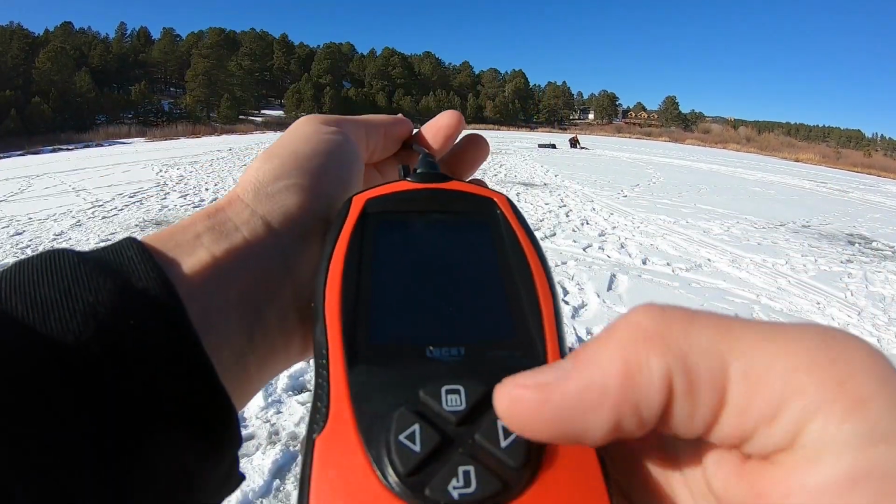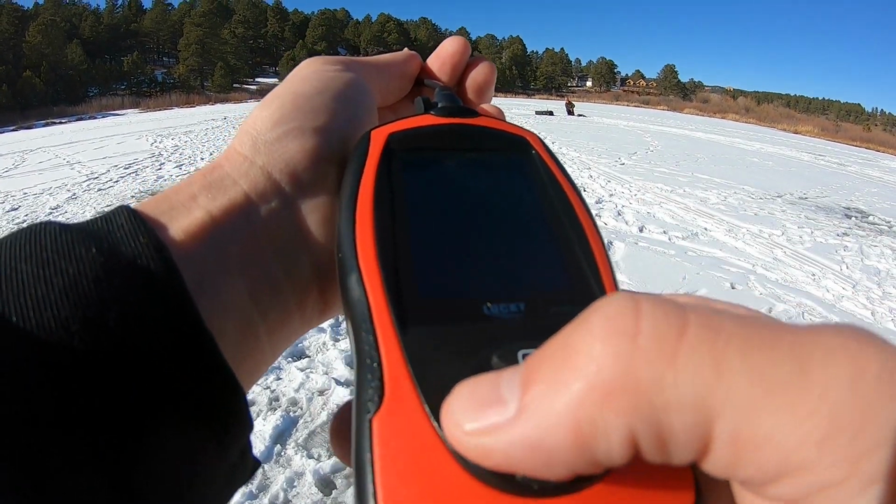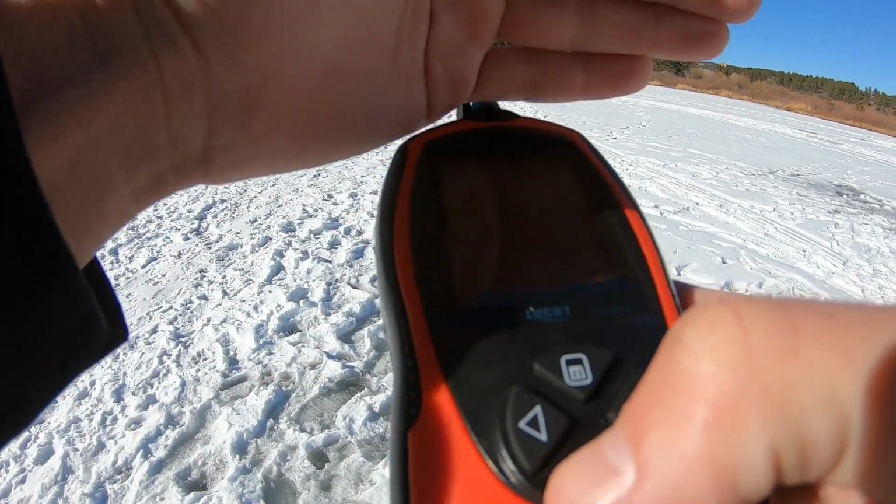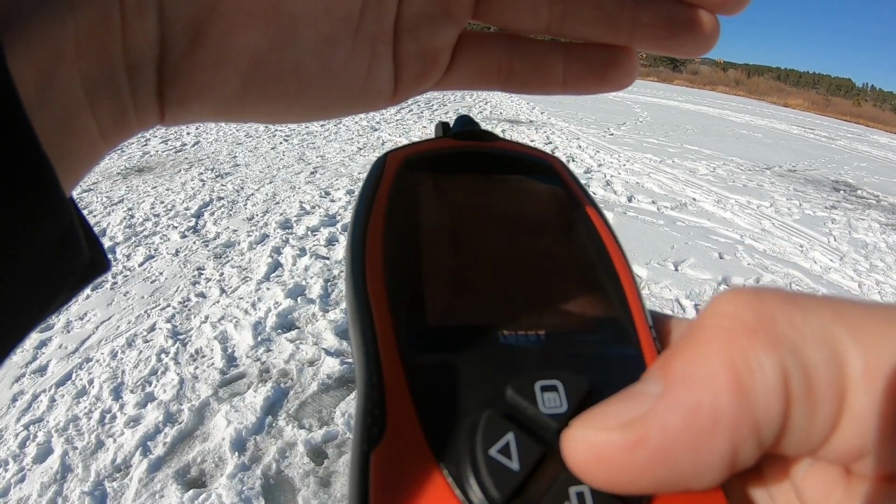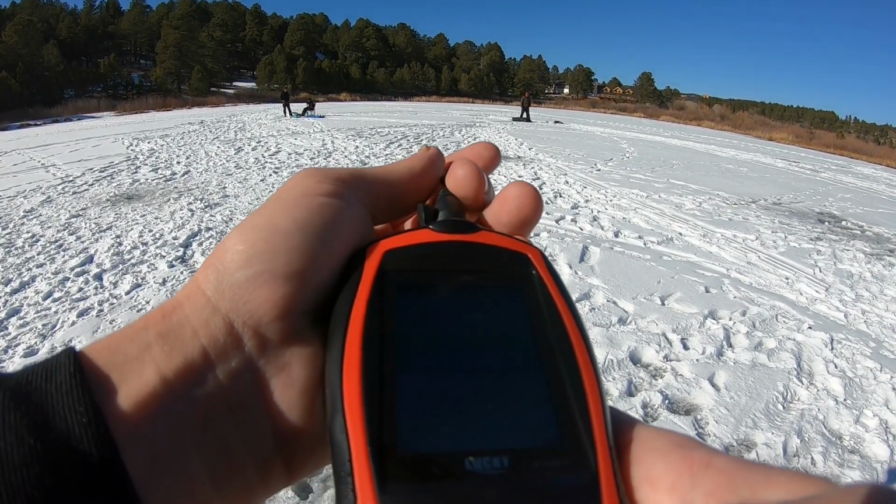Okay, guys, moment of truth here. I'm about to find out if this fish finder's worth anything. If I could figure out how to work it, that would help too. Alright, there we go. I'm looking for brightness, so I could turn that up a bit. I could barely see. There we go. Turn the brightness up about halfway and we're good.